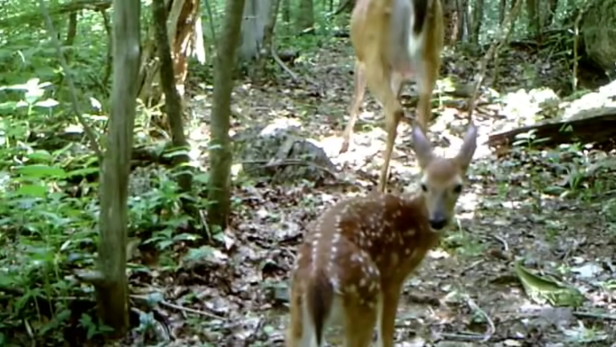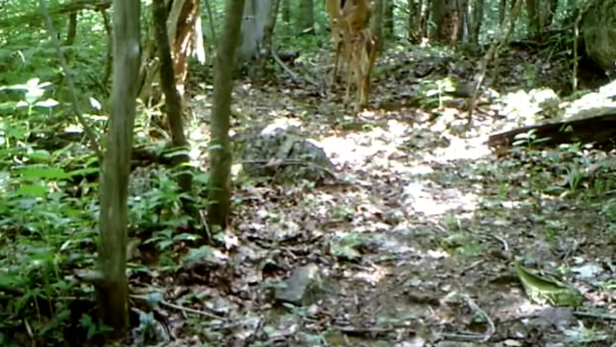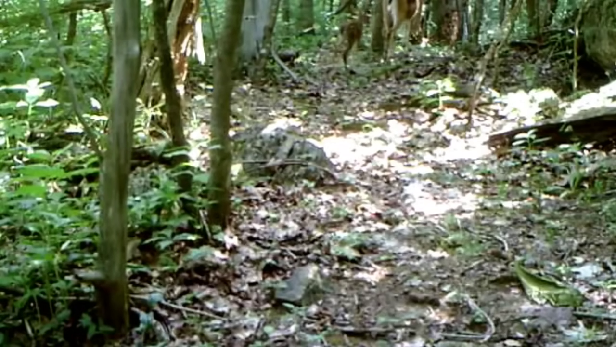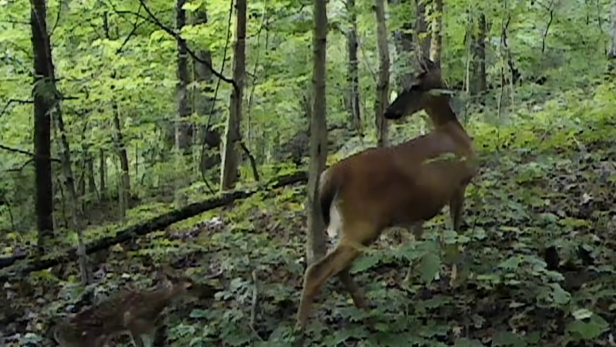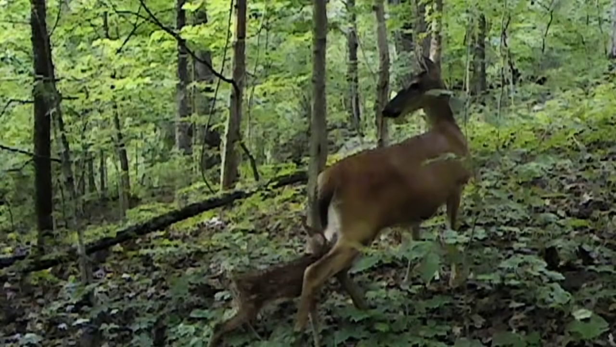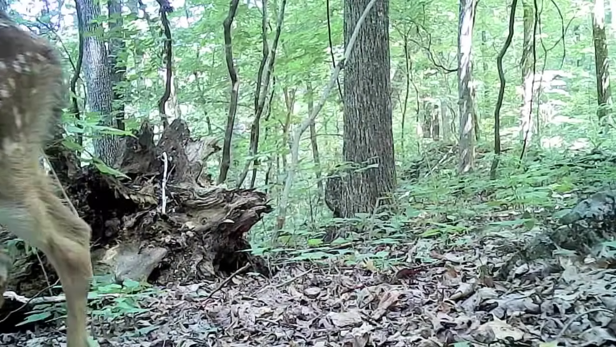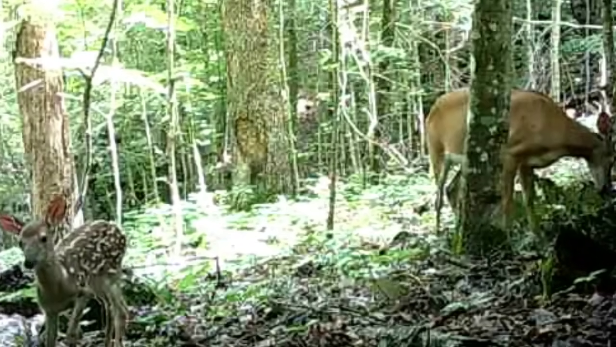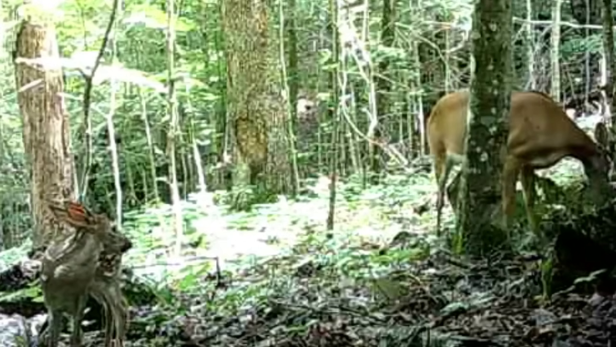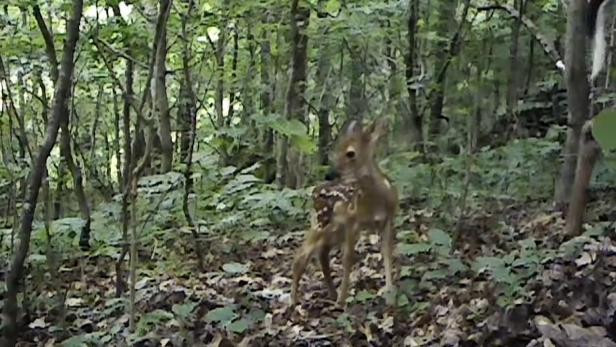It's just so precious to see them. Ain't they beautiful? Always trying to keep up with Mom. This is their most vulnerable time of their life, their first month. But pretty soon they get big enough they can run. And within 3 or 4 months, they're full grown. By fall, they're losing their spots. They're gone. But ain't they precious?